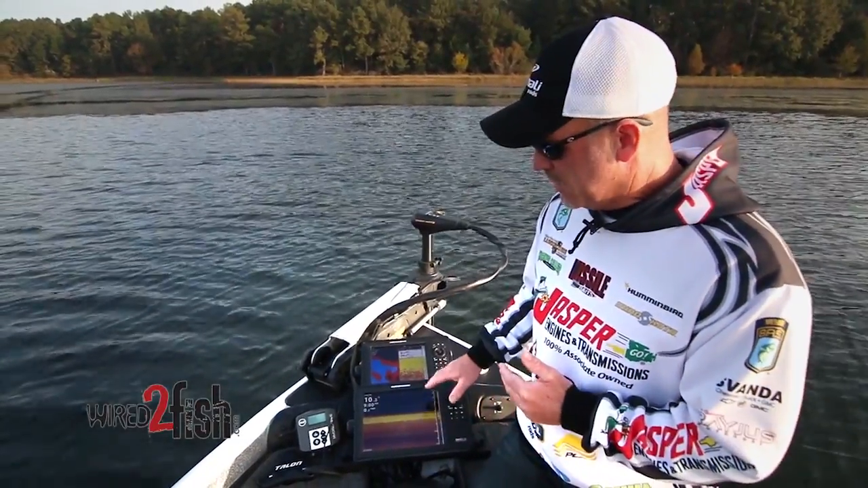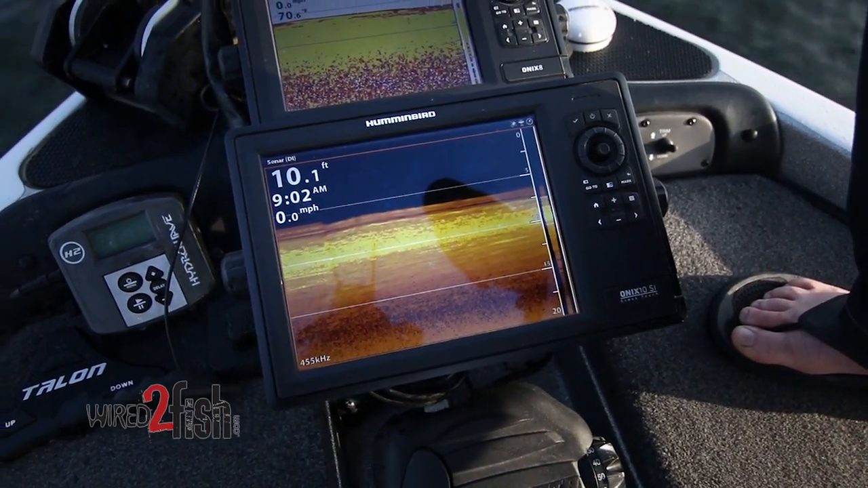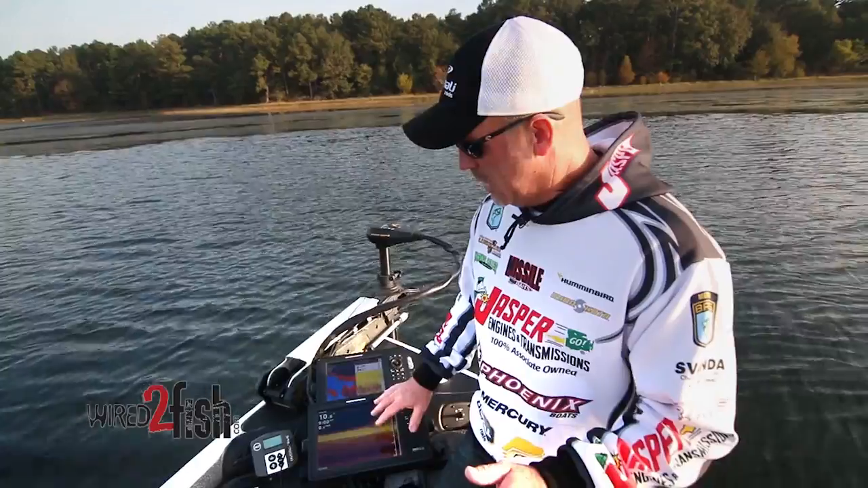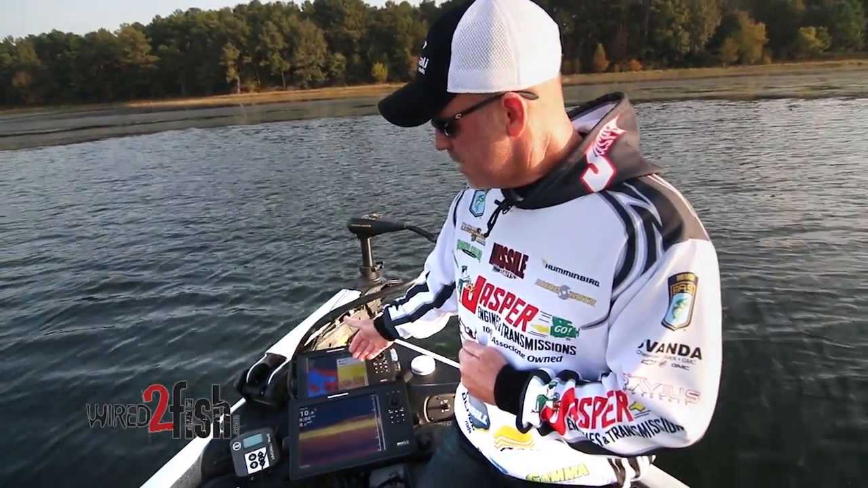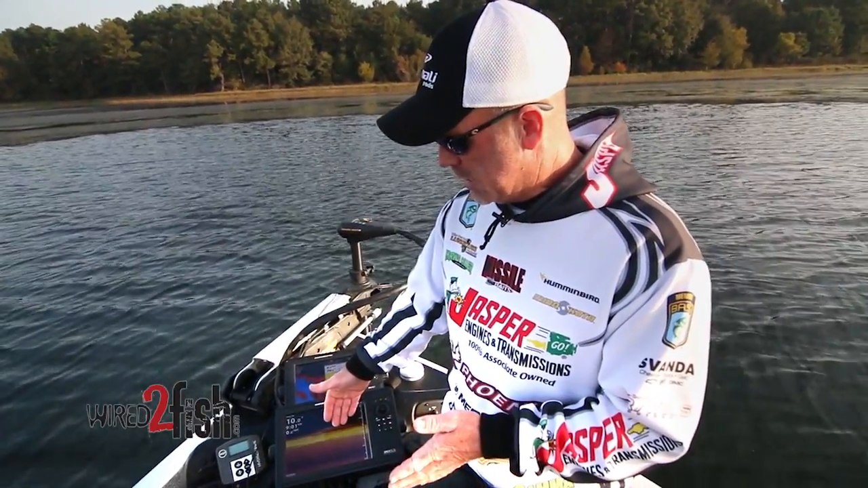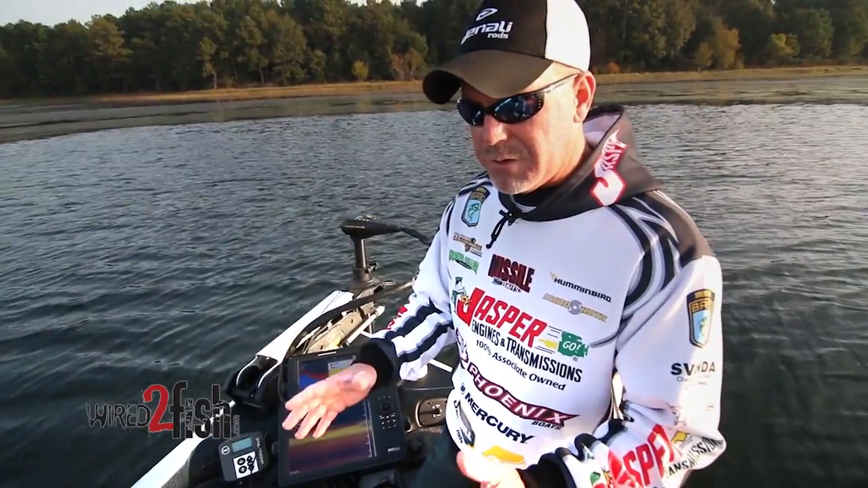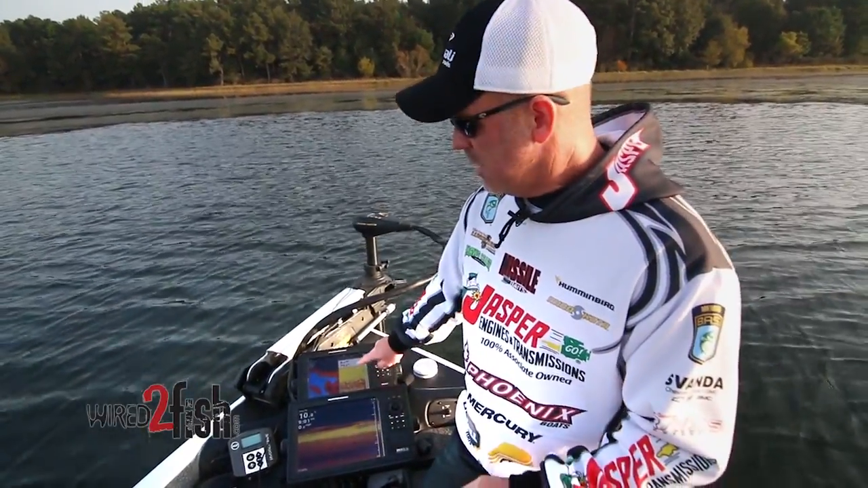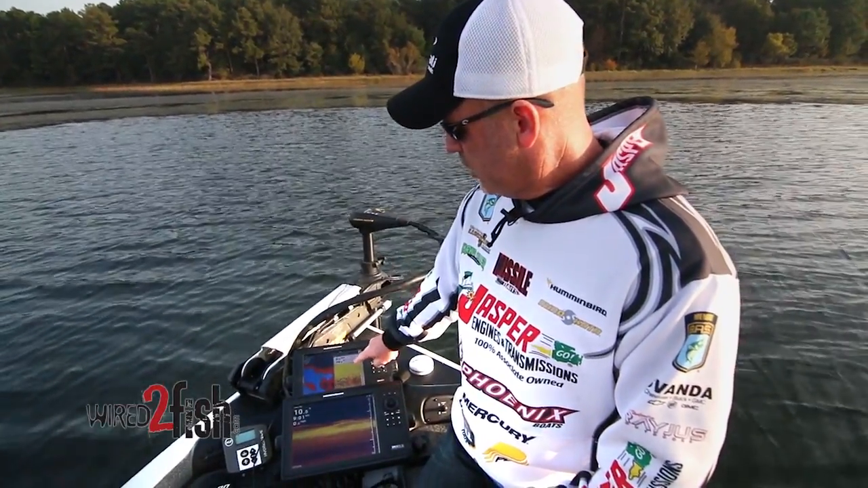Another thing you want to keep in consideration is your screen speed. The faster your screen speed is, the less detail you're really going to see, and I know that's true on the down image portion. It's almost the opposite on the 2D portion. So I want my 2D sonar to go fast, and I want my side or down image in the front to go slower so that I can actually see the fish. Usually a 3 to 5 setting with the Humminbirds is really good for your down image, and a 10 on your 2D sonar.